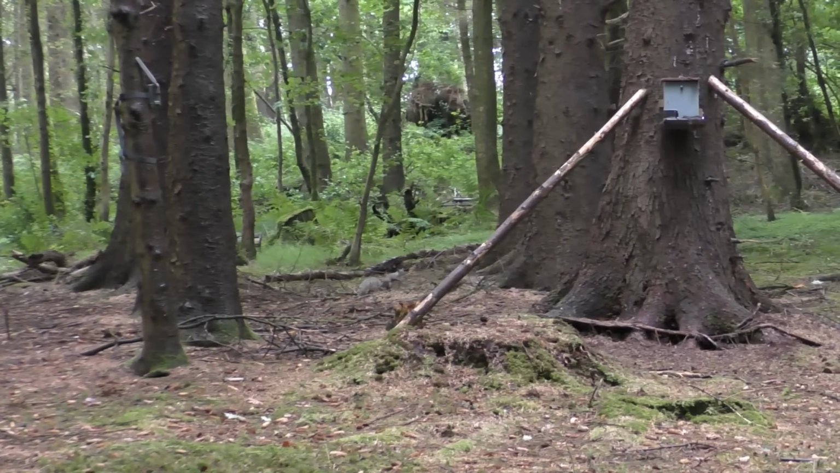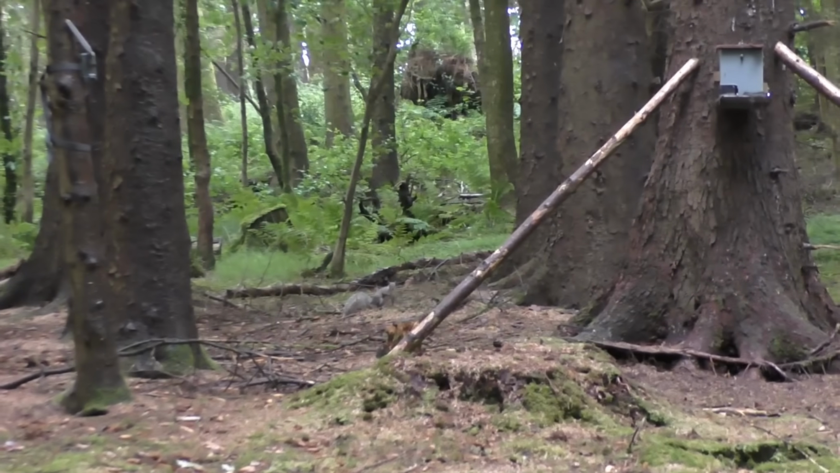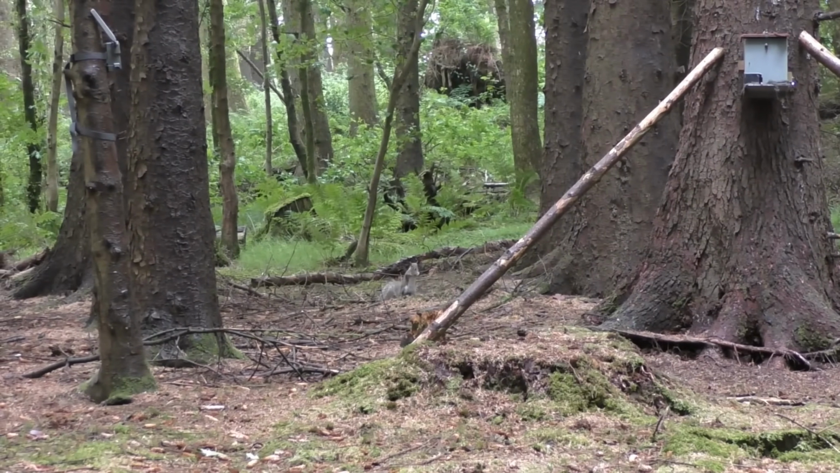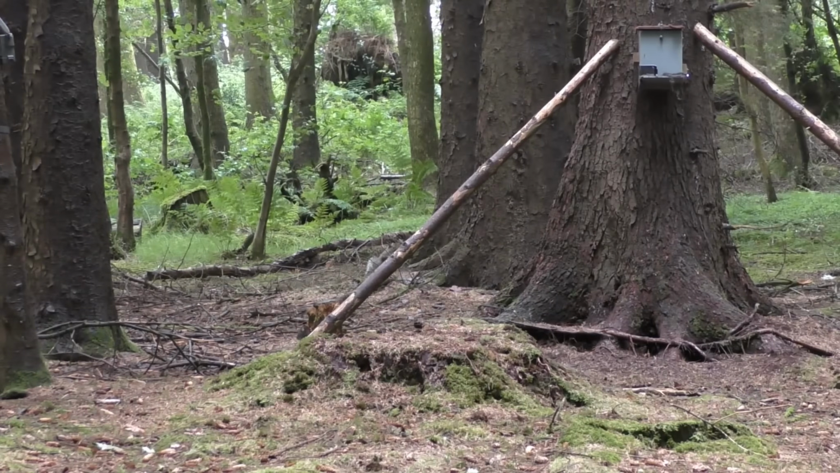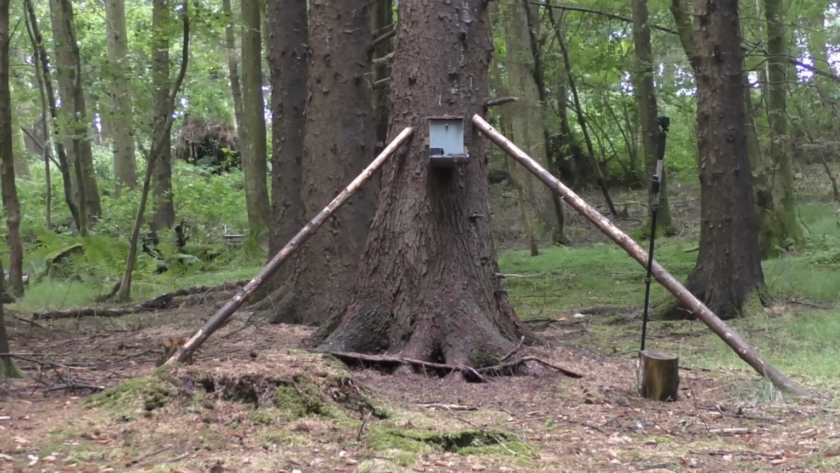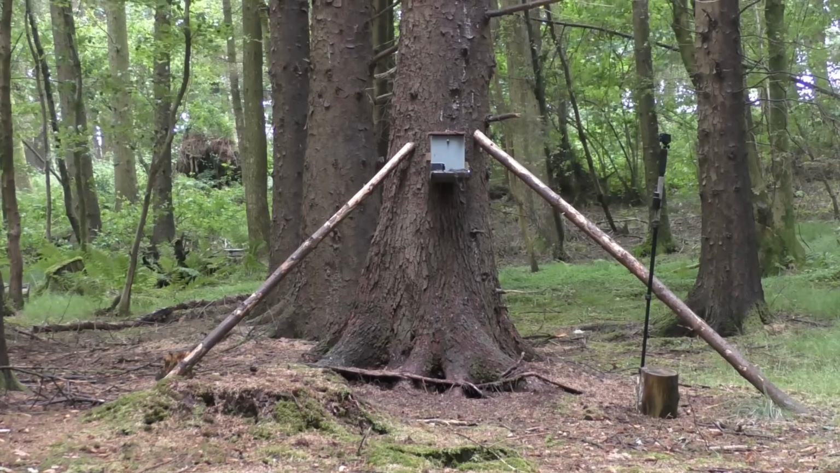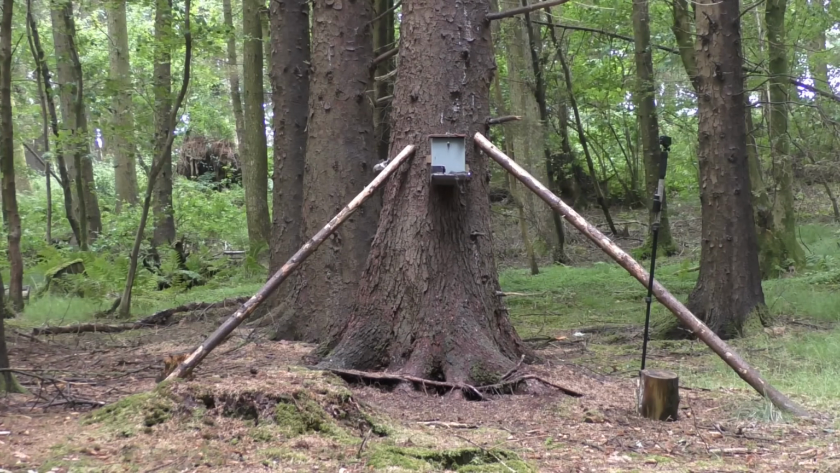It's been quite a slow day and time is really starting to press on now. I have had to wait quite a long time for this next squirrel. This one's been more than an hour and a half. I did expect more squirrels in this wood at this time of year, but I guess it means that I'm doing my job. I've already controlled quite a lot of squirrels. I do that quite a lot in these woods around here.